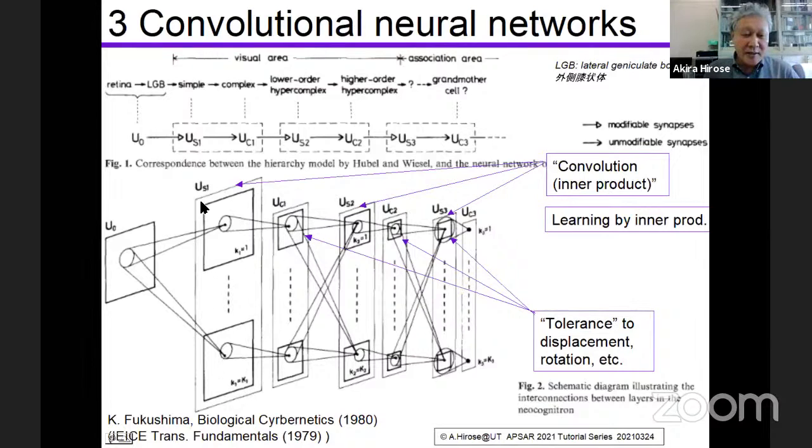So they are the convolution and pooling layers. This pair is repeated 3 times, and the output is obtained. The convolution process is a process of inner product generation. So the neurons learn the inner product. And the pooling process realizes the tolerance in the space.